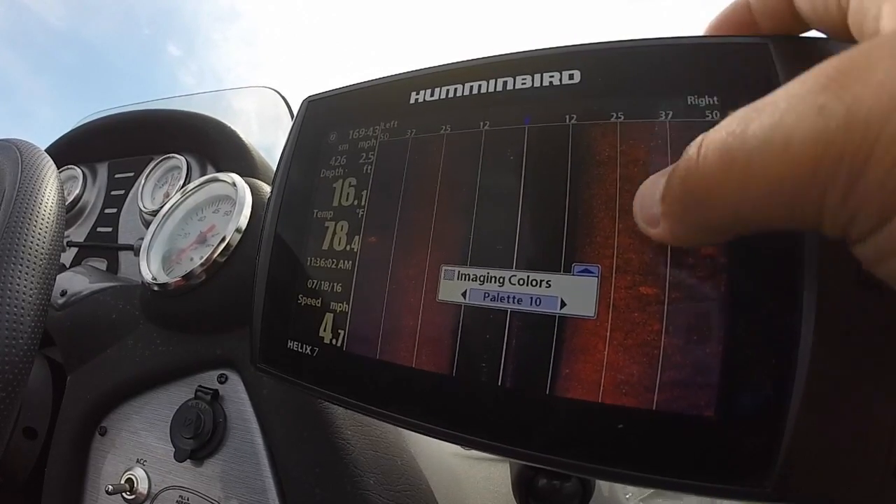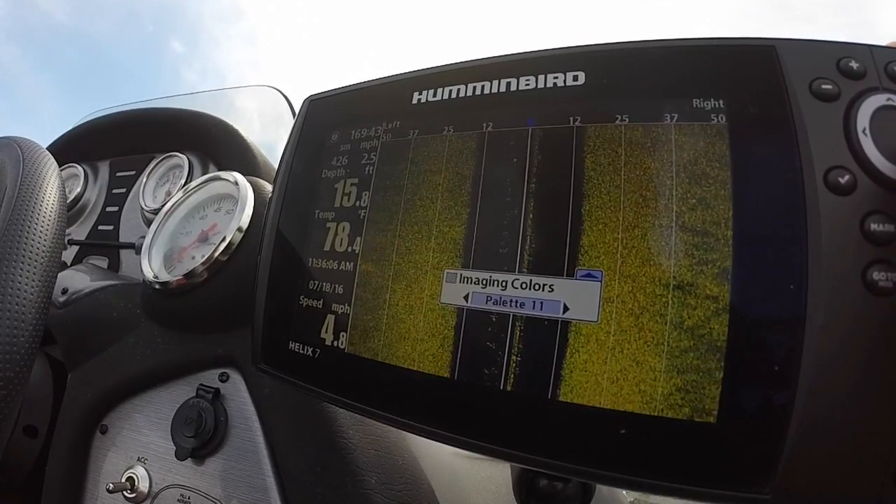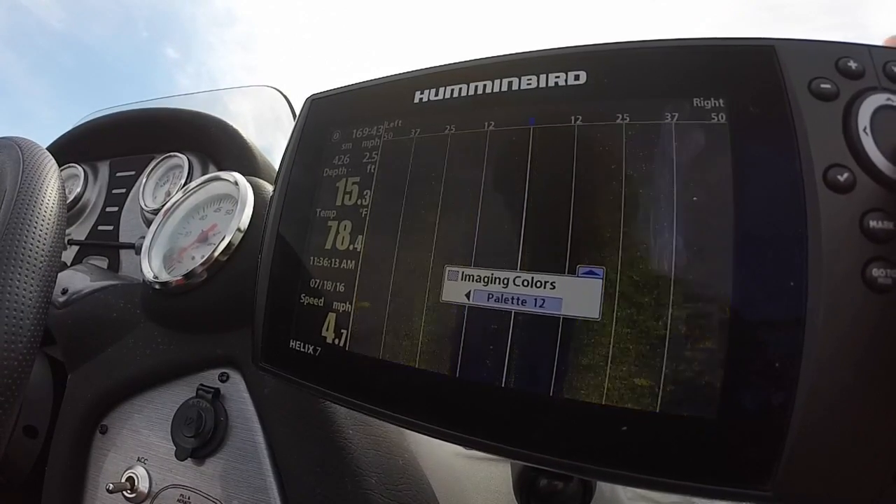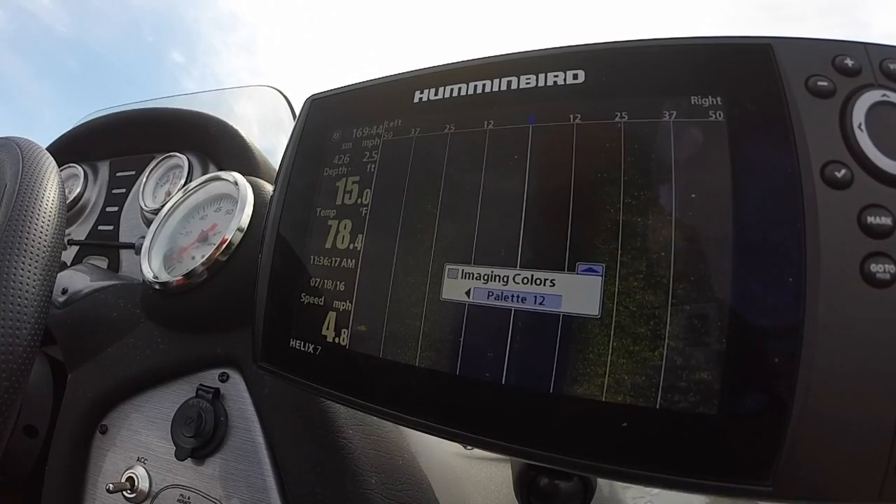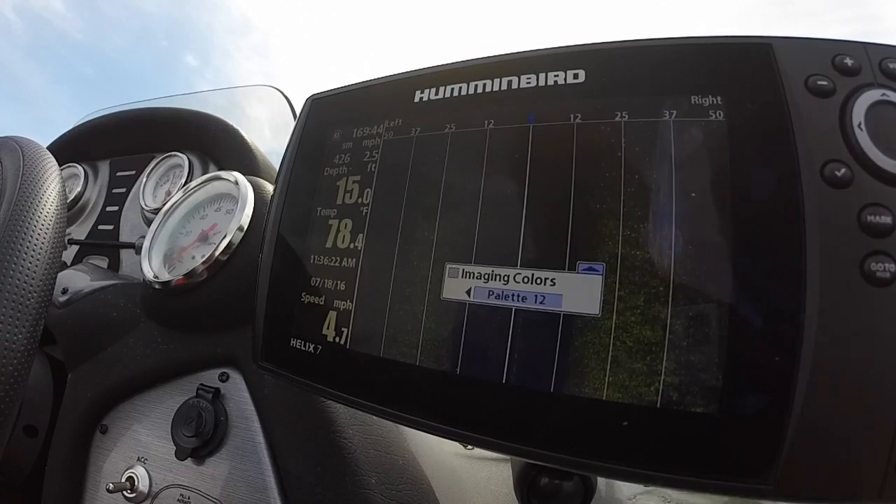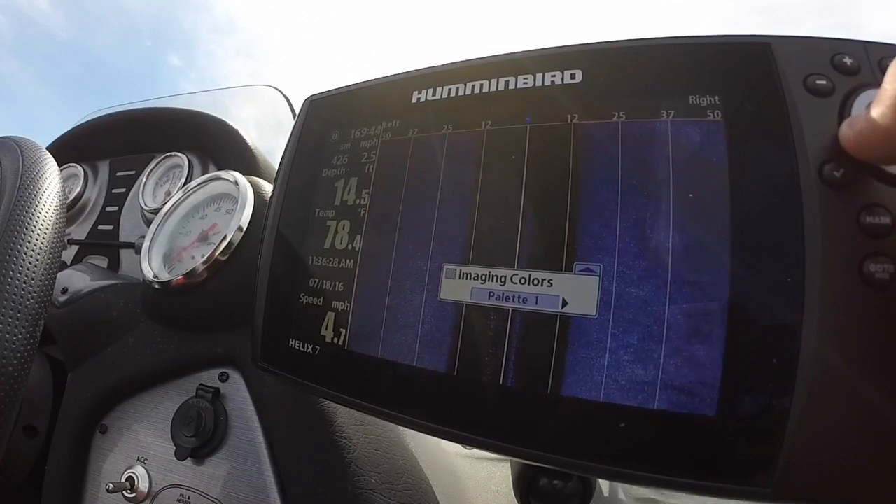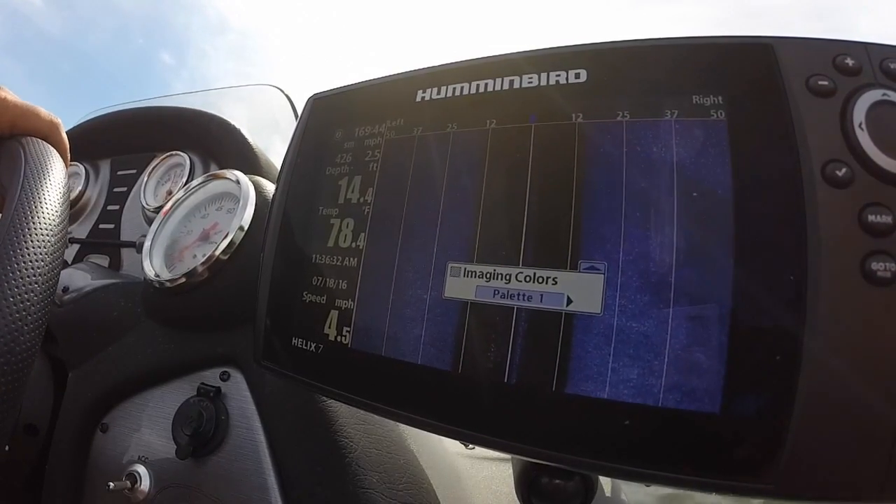It shows the red will be your hard bottom and the purple will be more of your soft bottom. This one I don't really like as much. It's an orange and red. It mixes too much, so I don't like it. Palette 12, this is a blue-orange again. The orange is going to be your hard bottom. The blue will be your soft bottom. It is one of the palettes I normally use. I normally just use palette number 1, which is just straight blue. It has the best contrasting colors for your side scan.